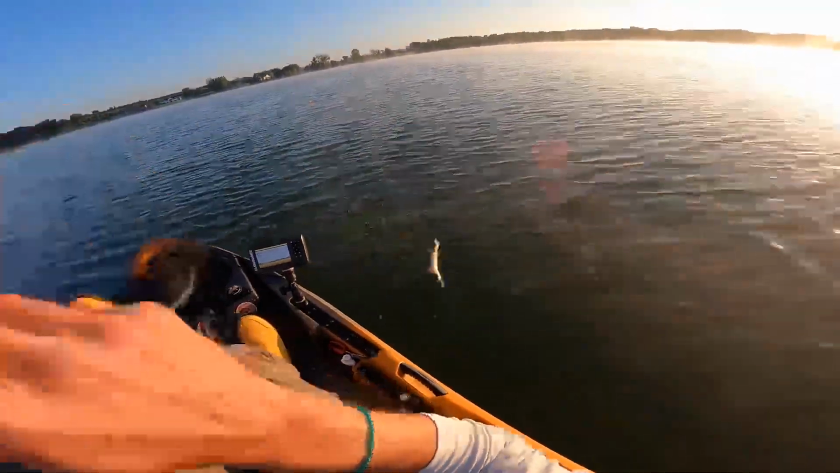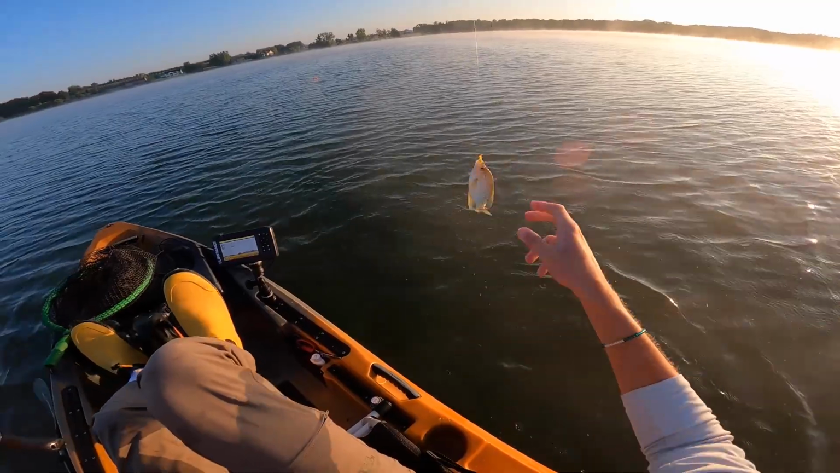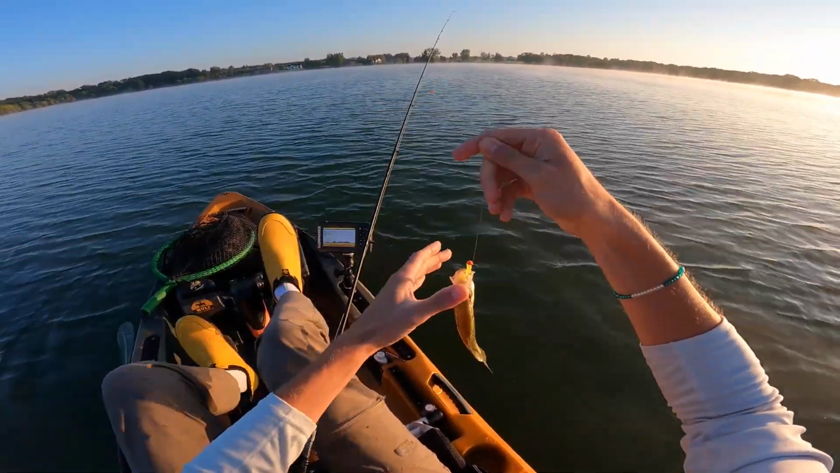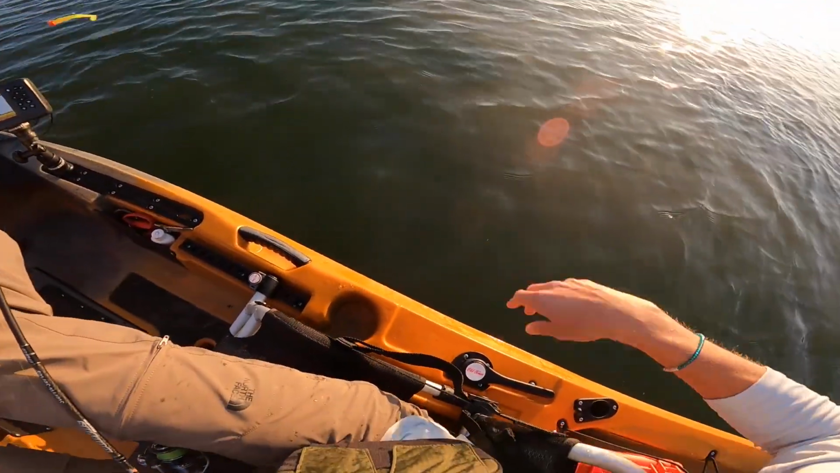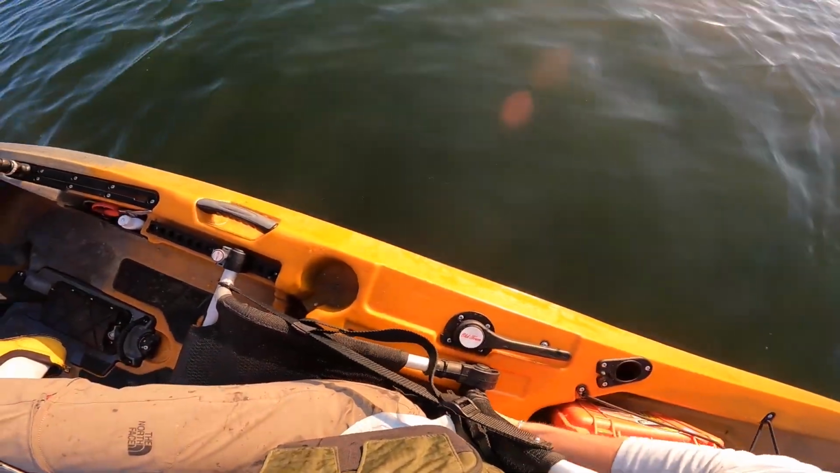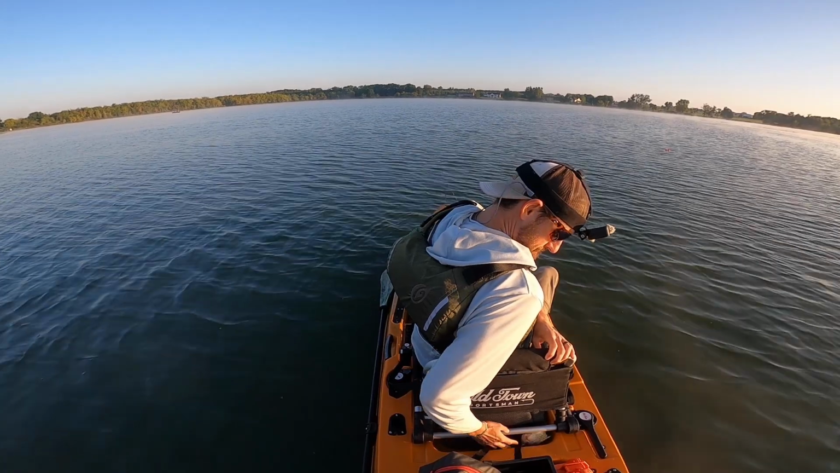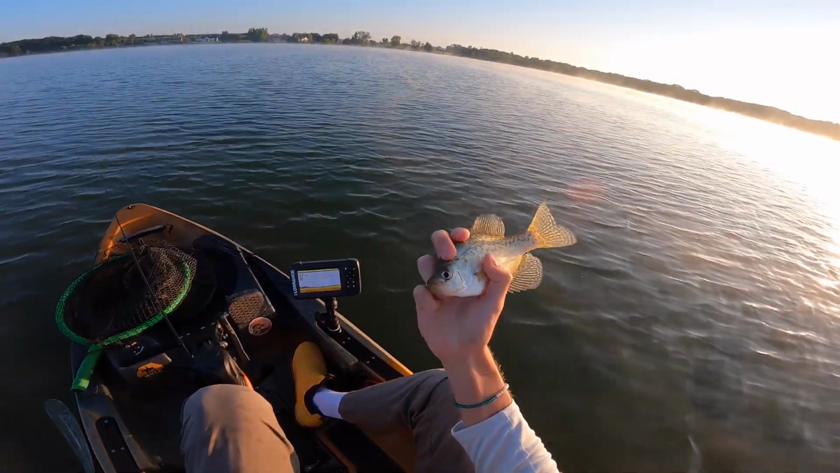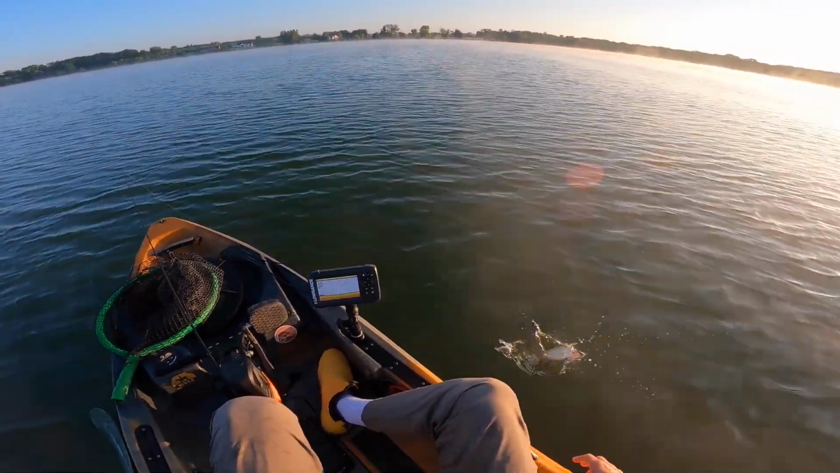Gotcha. That one mouthed it a few times before I finally got him to eat it. Yeah, it's kind of a school of all the same size crappie. They're all about 7 to 8 inches long. And now this fish is, where is he? Not exactly big crappie, but they're crappie nonetheless.